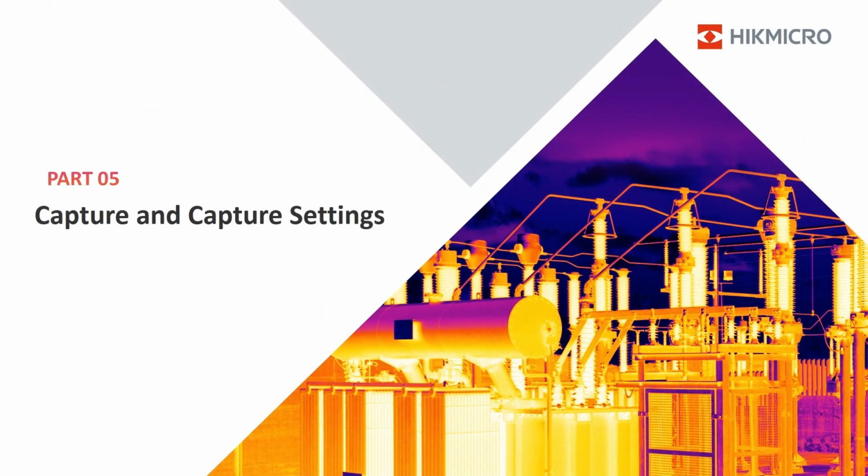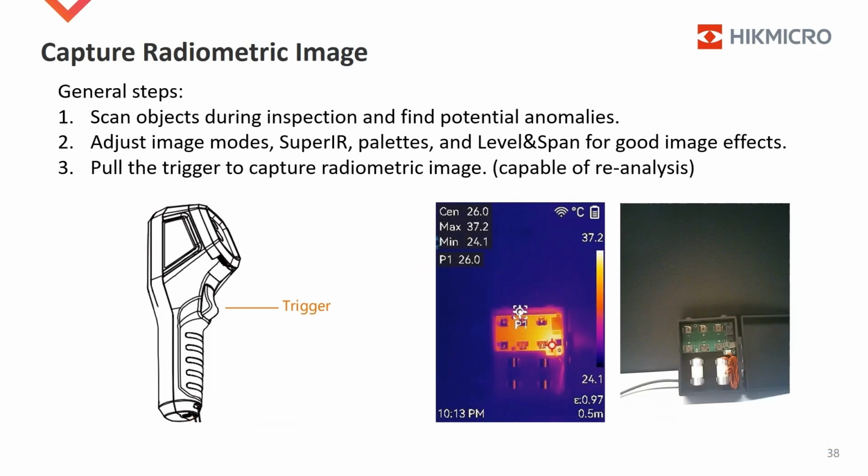In Part 5, we will introduce capture operations and capture settings. Capture radiometric image. To capture images, the general steps are below. Scan objects during inspection and find potential anomalies. Adjust the image mode to thermal to see thermal distribution on the objects. Turn on Super IR to see a clear image and select highlights to have proper contrast. Usually, the auto level and span is enough for good image effects. Then, pull the trigger to capture a radiometric image. This type of image is capable of later analysis.